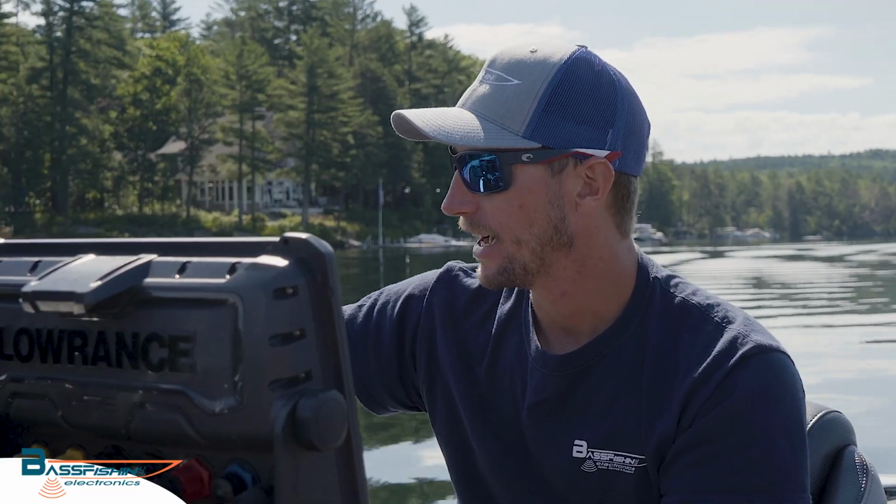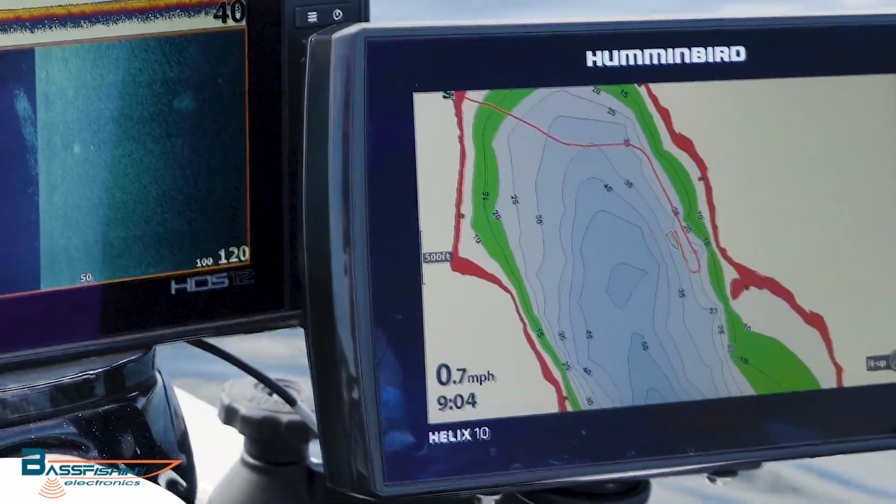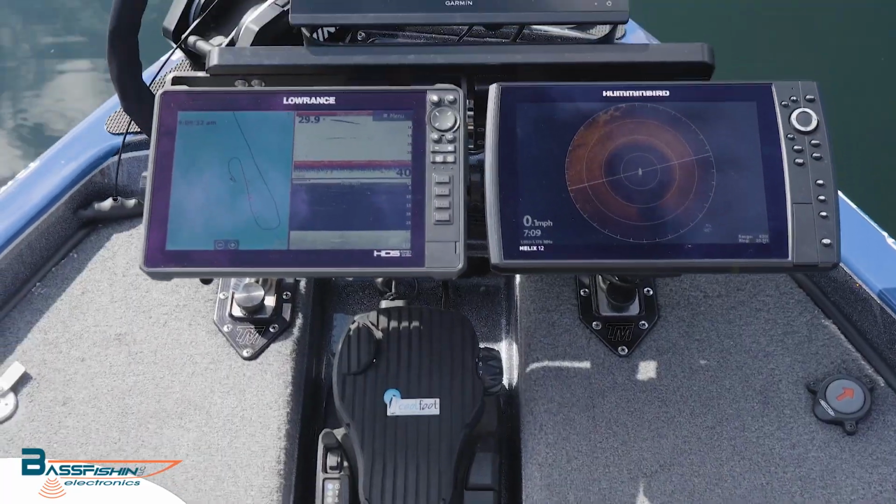Now again, over here I have a Humminbird Helix 10. This is again just for certain lakes and certain situations where the LakeMaster is a little bit better than the Navionics or the C-MAP. But now that we've located this, let's go to the front of the boat and we'll show you how we have that set up and how we can use all 3 brands up front to really locate those fish.